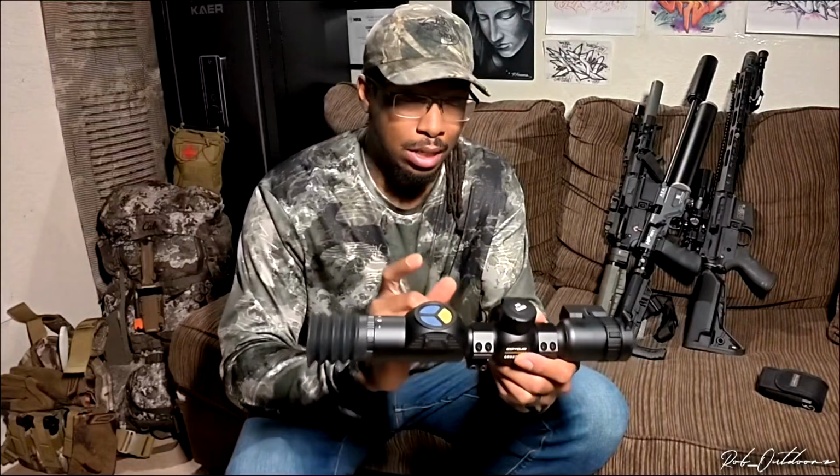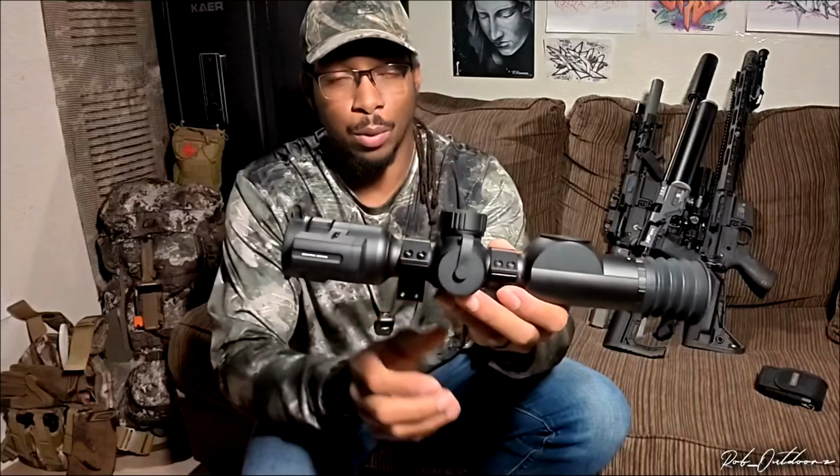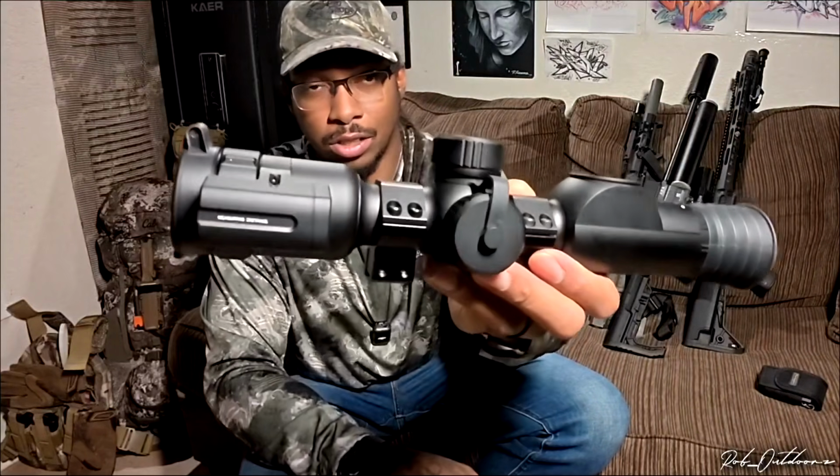It's got the option to run two batteries. It has a built-in internal battery, and it also has a compartment on the side, kind of like where your parallax adjustment would be on a standard rifle scope. It has a cap that unscrews, it is sealed, and it takes one of those CR123 batteries. The battery it comes with is non-rechargeable, so I already took mine out because I drained it. I would recommend going on Amazon and buying some rechargeable CR123s. But it does have a built-in battery, so if you run out of that battery, you're not dead in the water, you still have a backup.